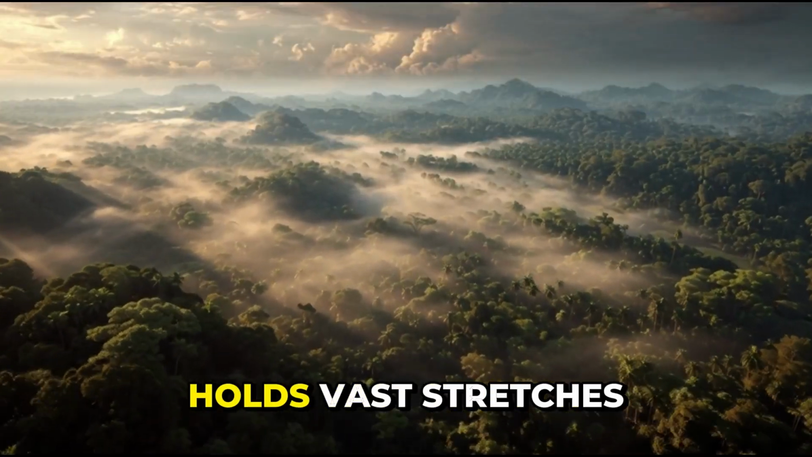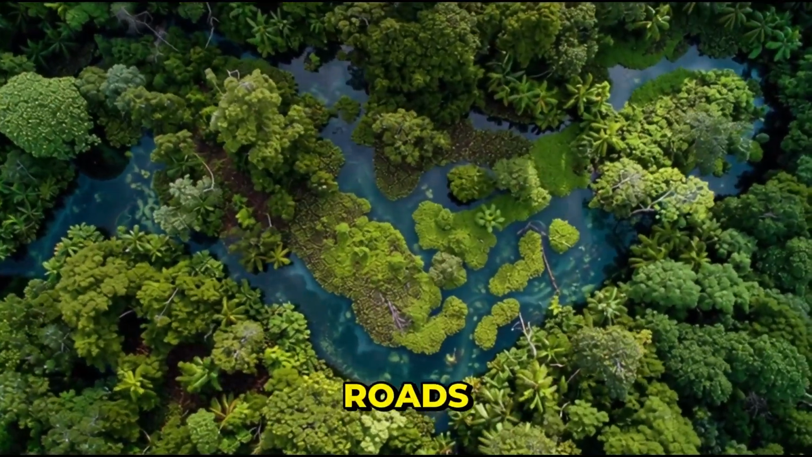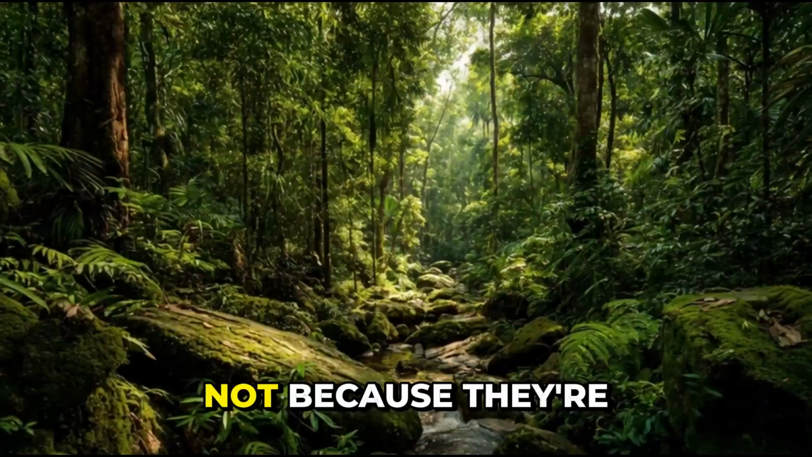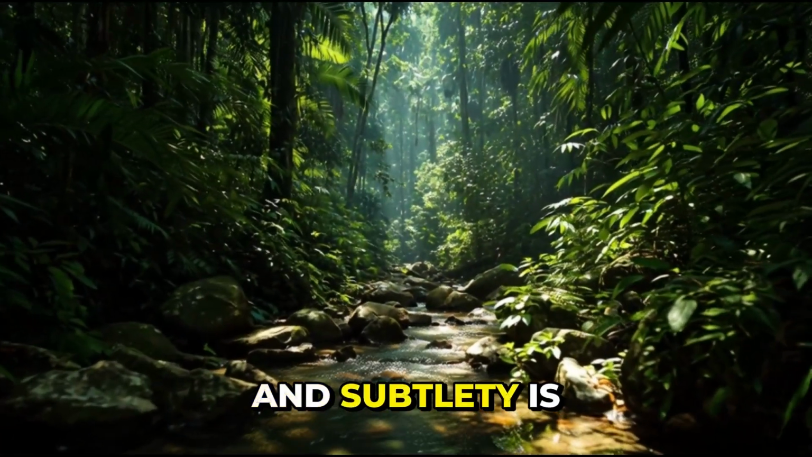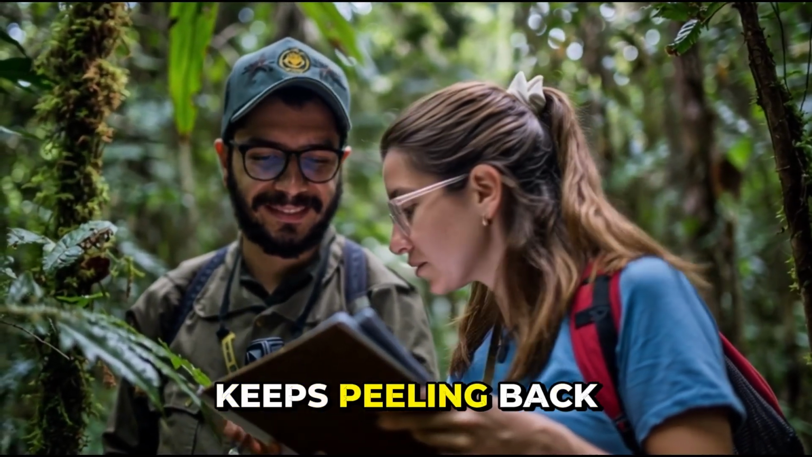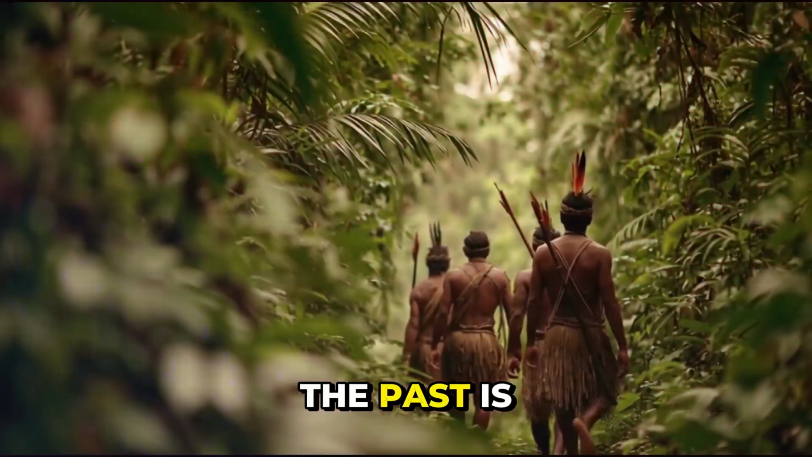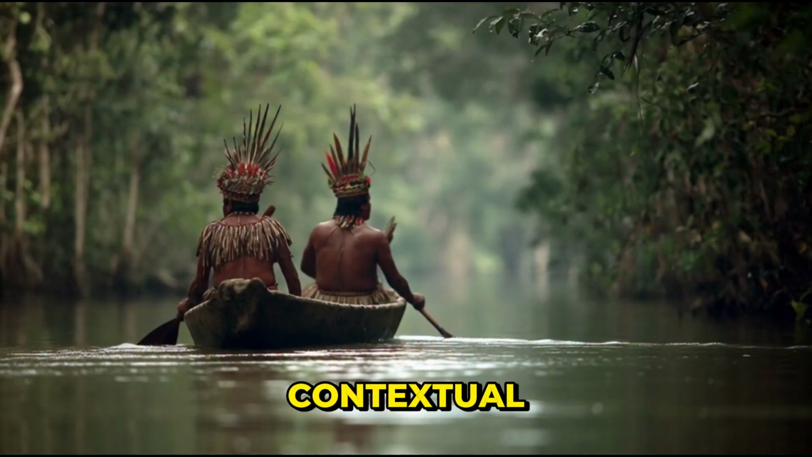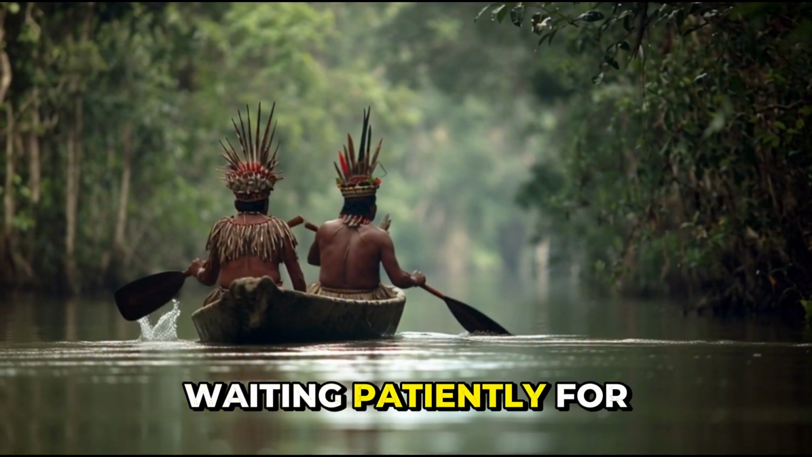The Amazon still holds vast stretches of unscanned land. Beneath that canopy may lie more roads, more settlements, more evidence of systems we haven't yet recognized. Not because they're mythical or mysterious, but because they're subtle, and subtlety is easy to miss. So as research continues, and as technology keeps peeling back layers of the landscape, one thing becomes increasingly clear. The past is not as simple as it once seemed. It's layered, distributed, contextual, and sometimes it's been right there all along, waiting patiently for us to learn how to see it.